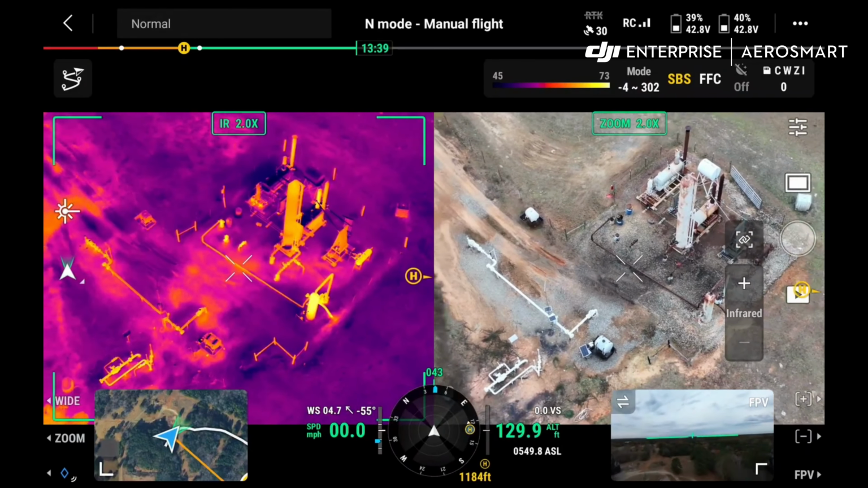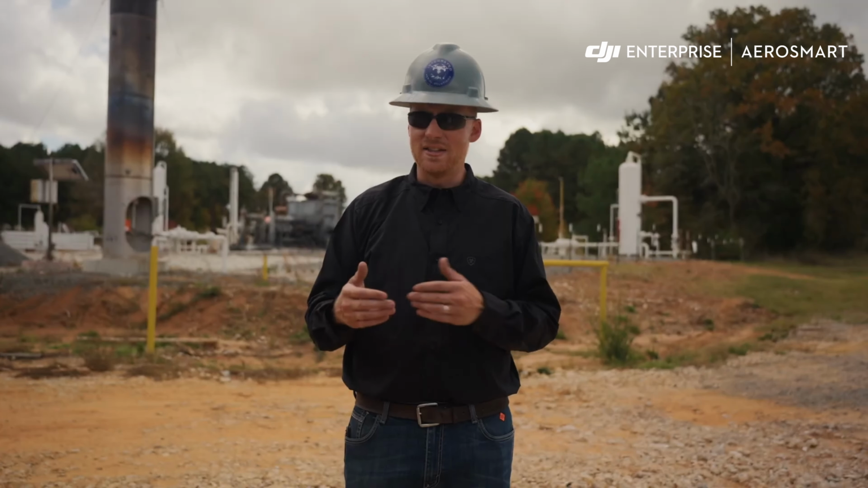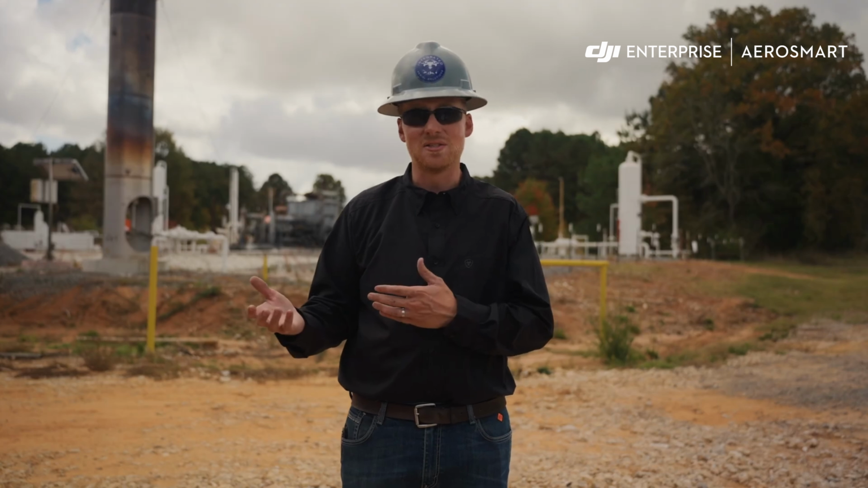These flare stacks have to be inspected every 3 to 5 years. And the typical way to do it before was to shut down the entire flare stack and shut down the facility to do a proper inspection. Well, over the course of a day, that could be hundreds of thousands of dollars, in some cases millions.